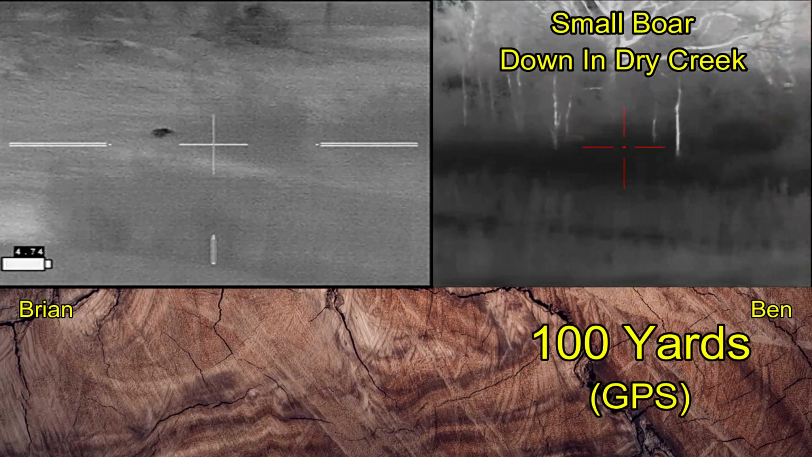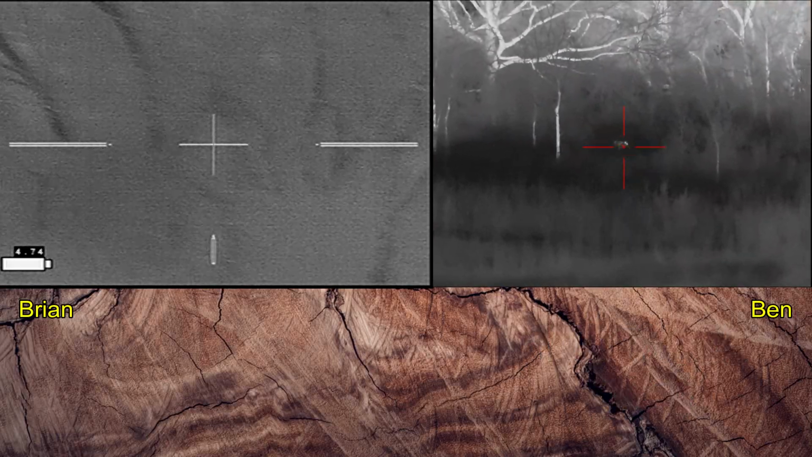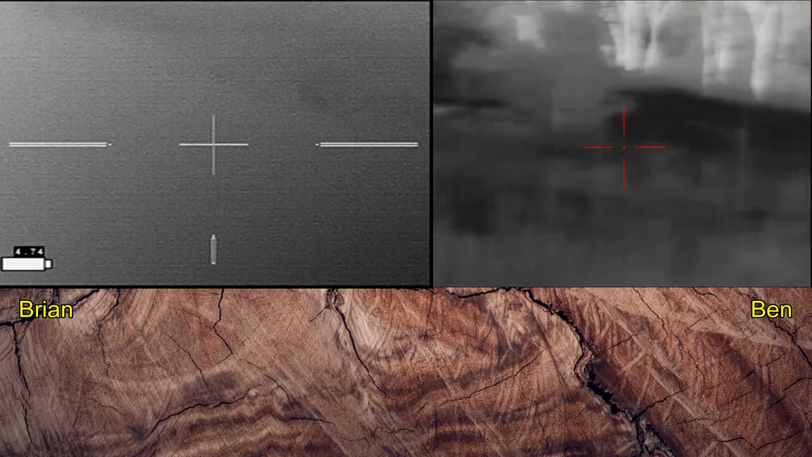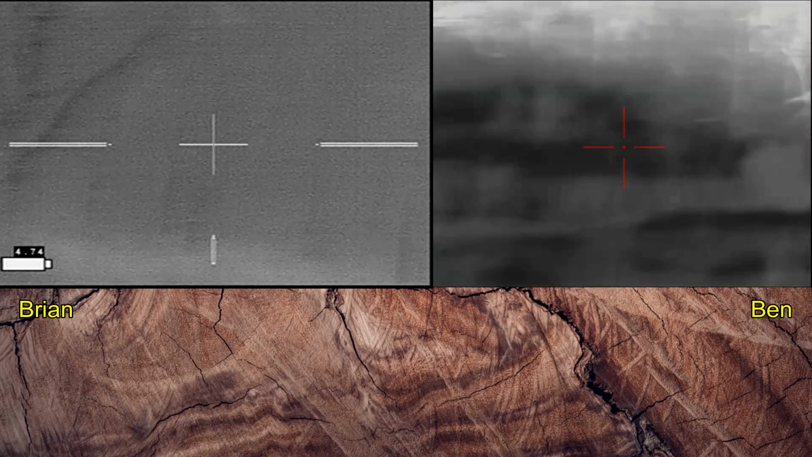Listening to the video, you can hear multiple thumps on some of the larger hogs and on some of the piglets, but once they got into the high grass or down into the creek bottom, we had trouble finding them. On your left. There was one in the creek here, I guess. It sounded like it. You did good.